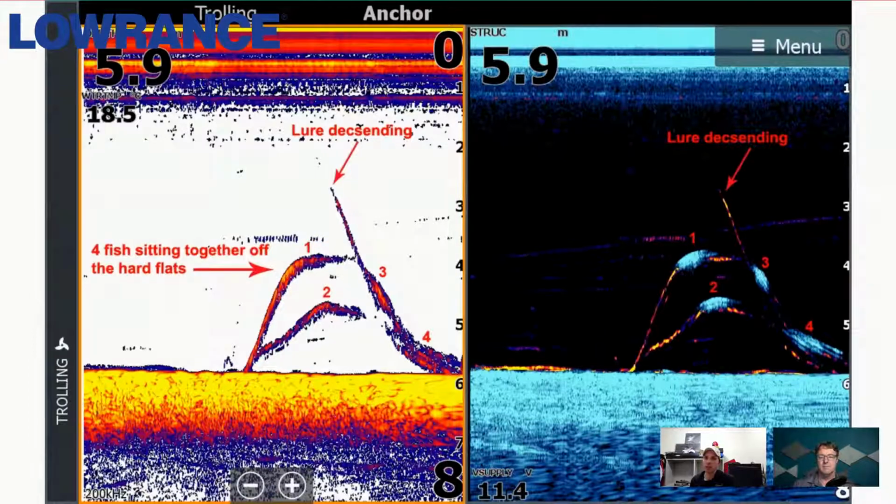You can see that number 4 actually was a little bit higher before I took this screenshot. So number 4 was more like where number 3 was. You can see my lure descending, so there's a line on that screenshot, and that fish has just followed my line to the bottom. So this is what I mean about active fish.